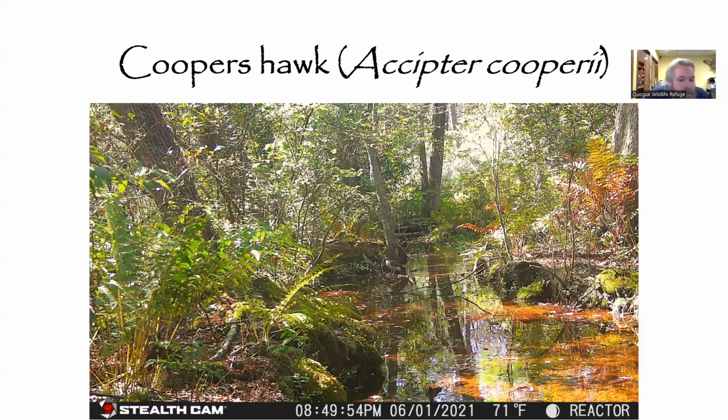Also, like many bird of prey species, the females are larger than males, which helps them to protect the nests and rear their young. Cooper's hawks usually are surprise predators. They'll do their best to sneak up on whatever and get the drop on them as quickly as possible.